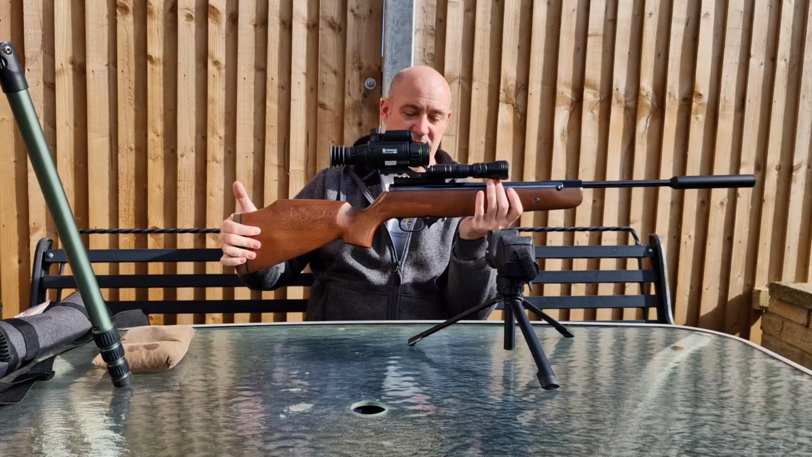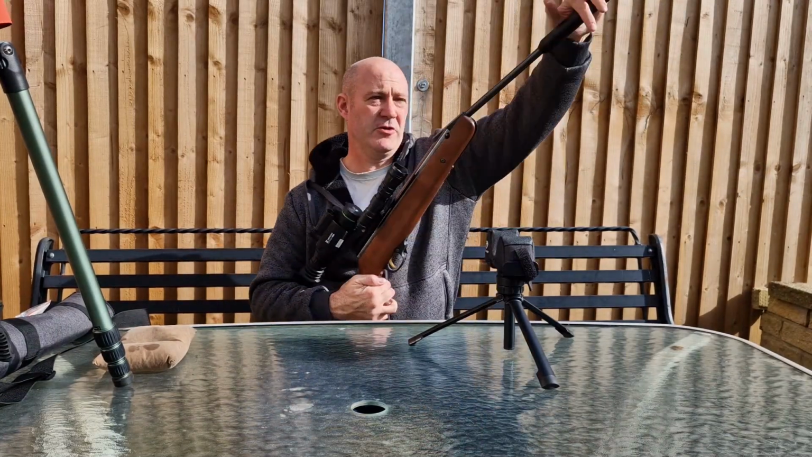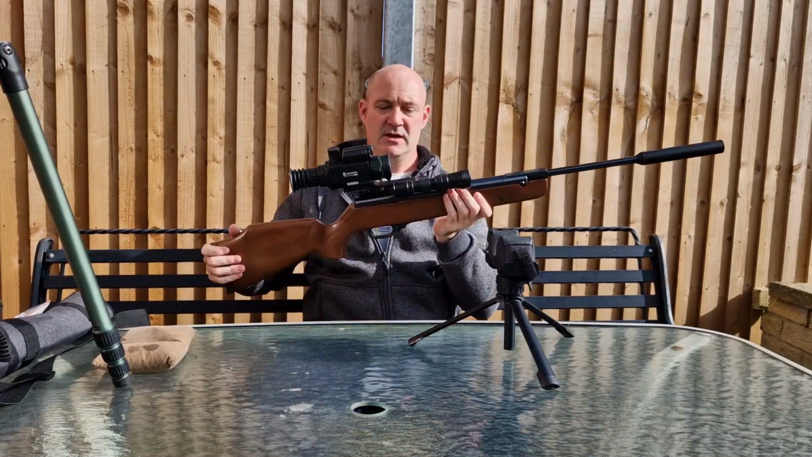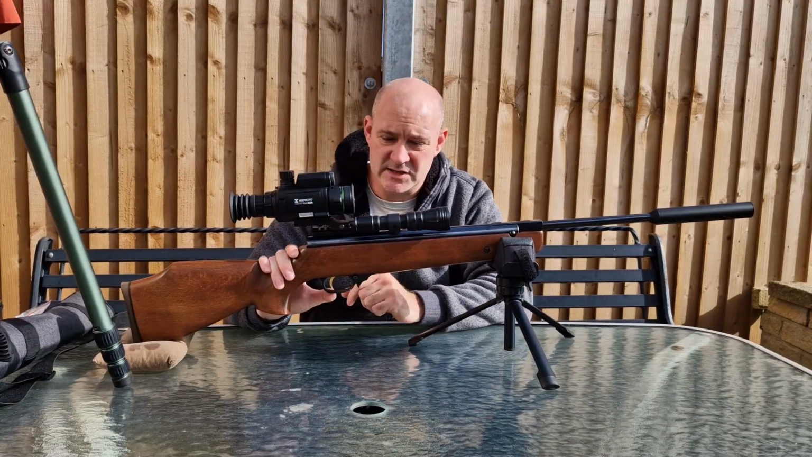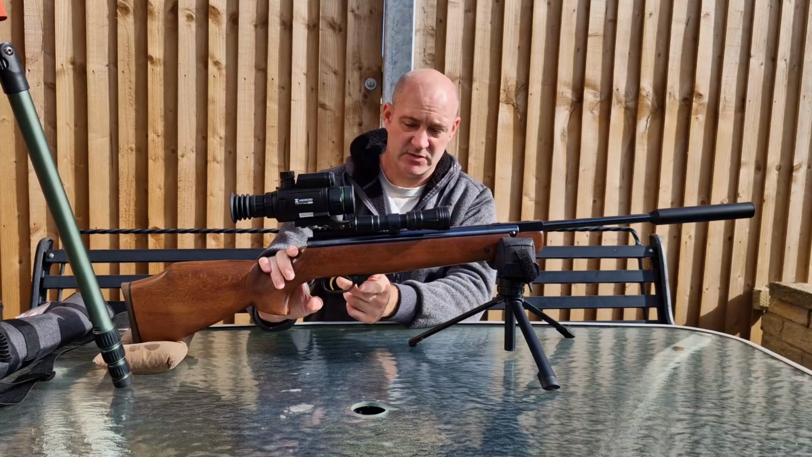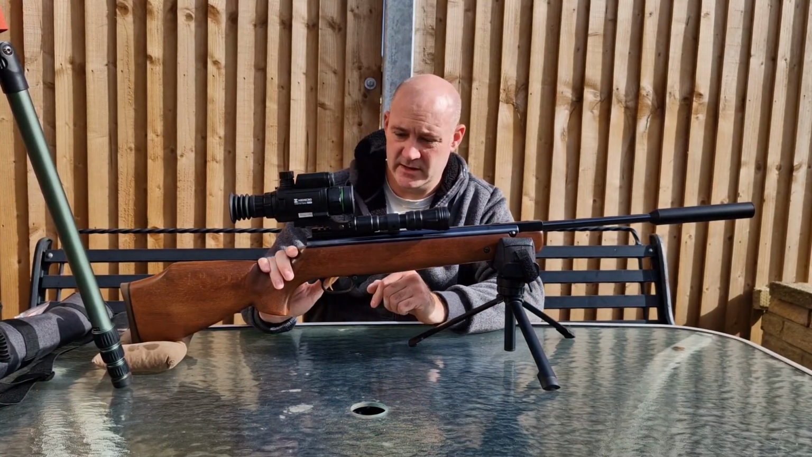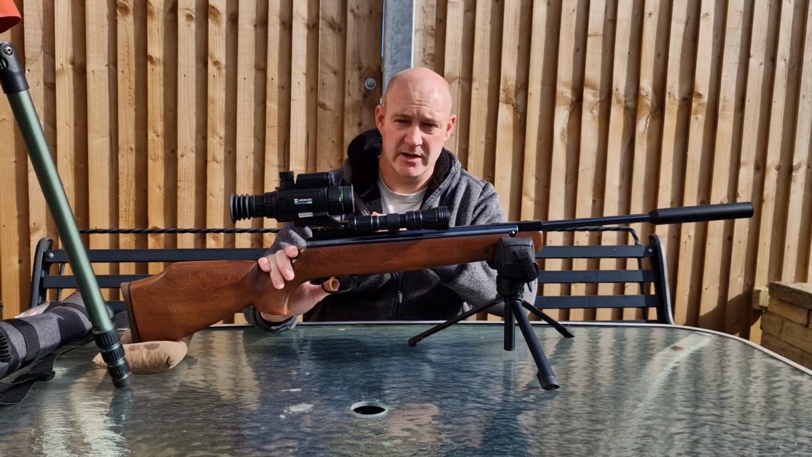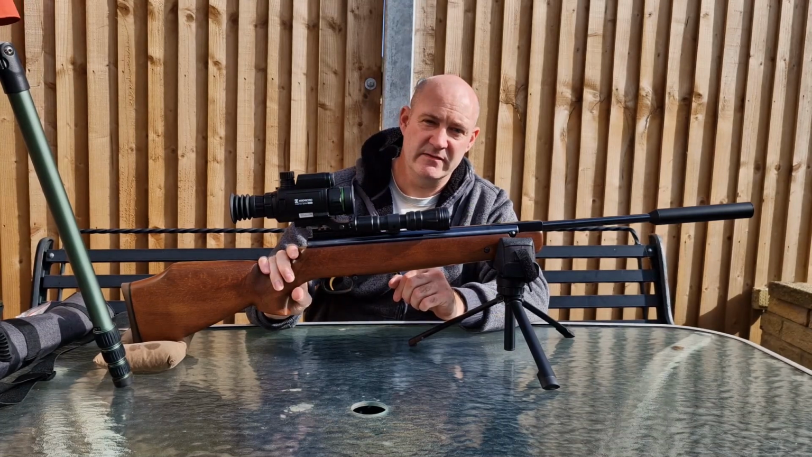It's heavy. It is heavy. It's very nice to cock. I'm not going to do it all the way, but it's very smooth, very nice to cock. The safety catch is resettable. It's the only Weihrauch model, I believe, that has got a resettable safety catch, which is down here. That works really well. It's a nice safety feature, and it's nice knowing that you can put them back onto safety if you need to.